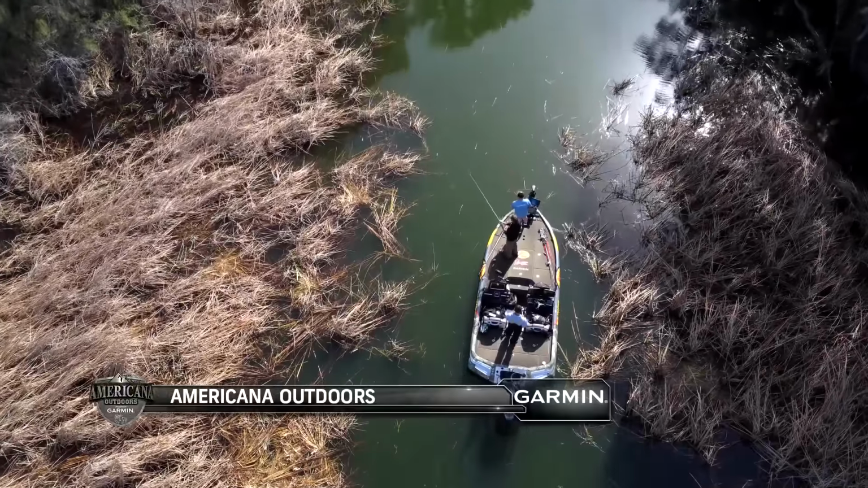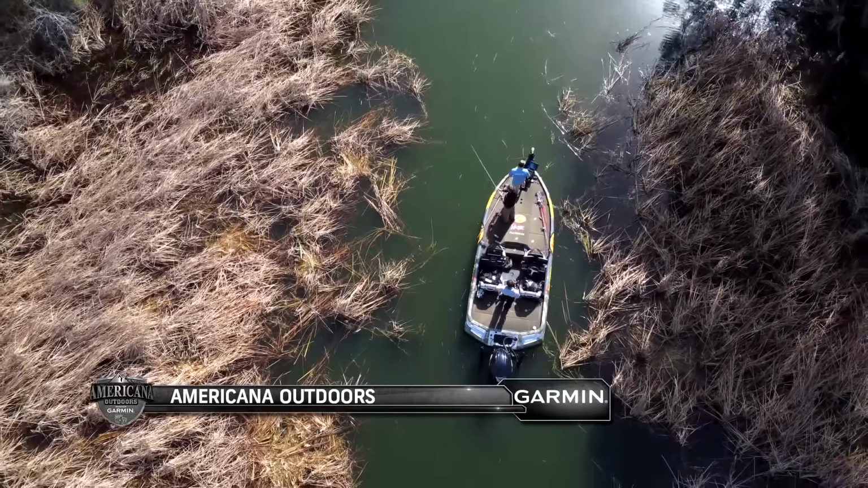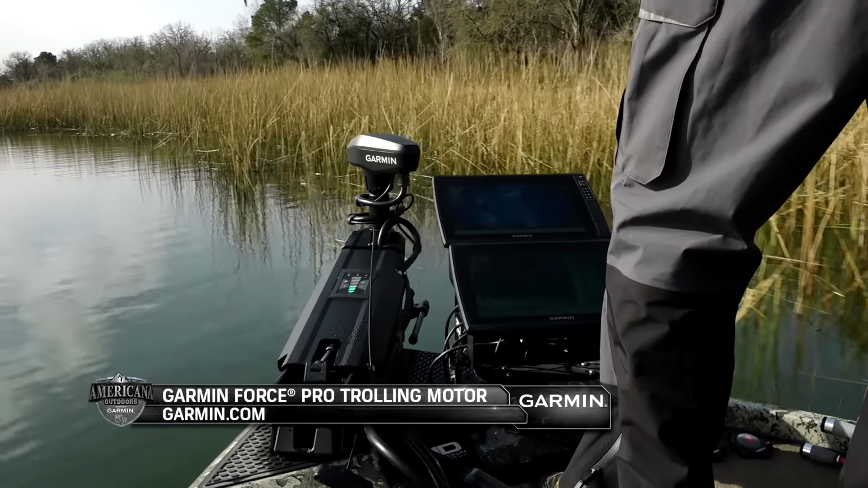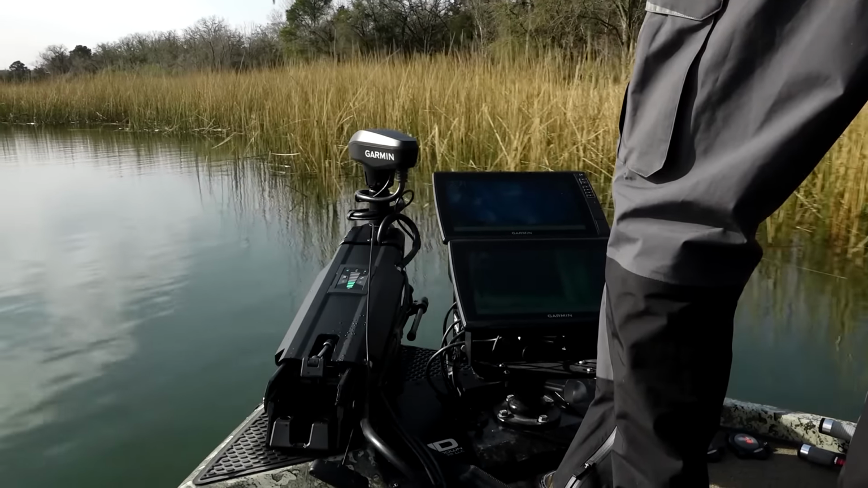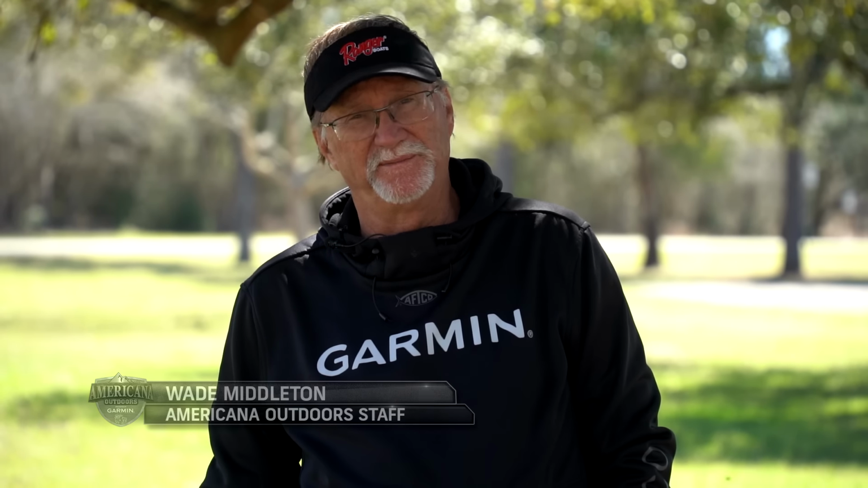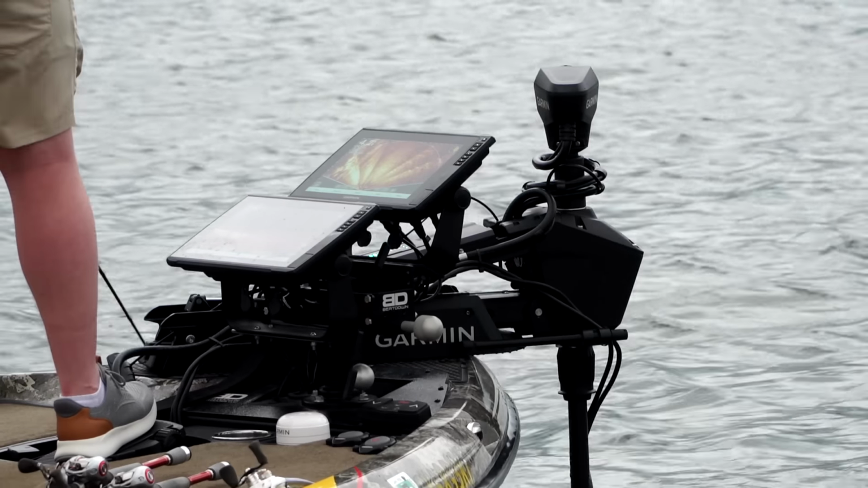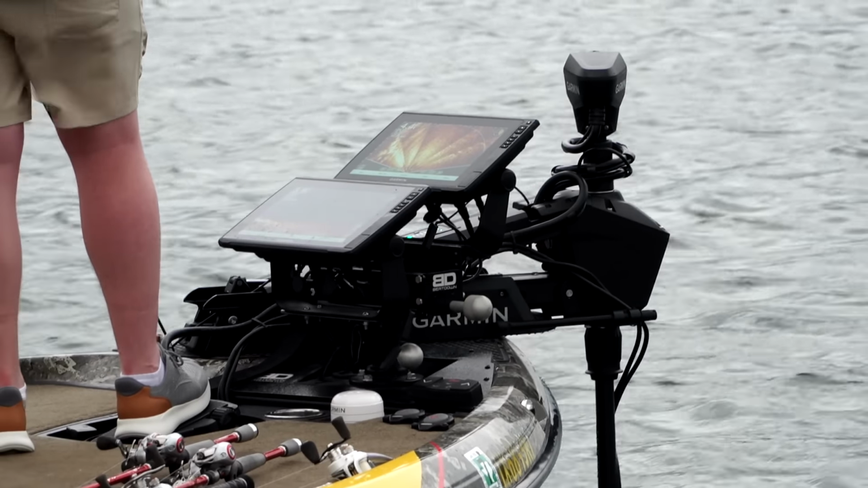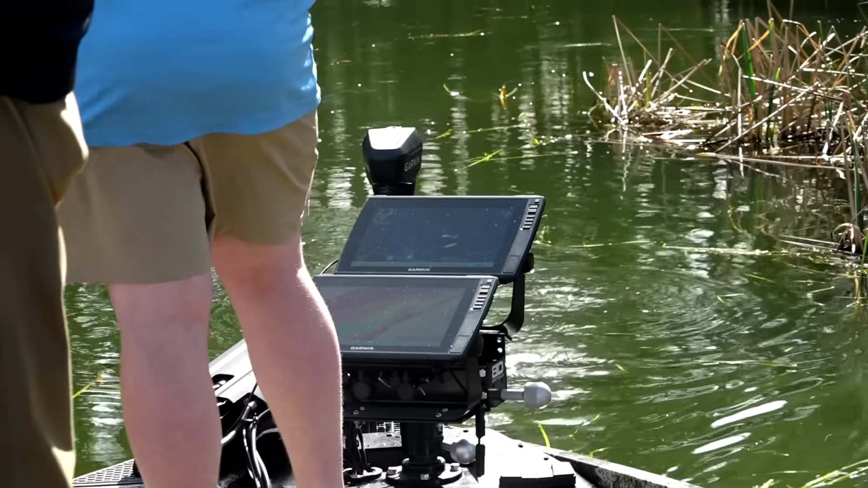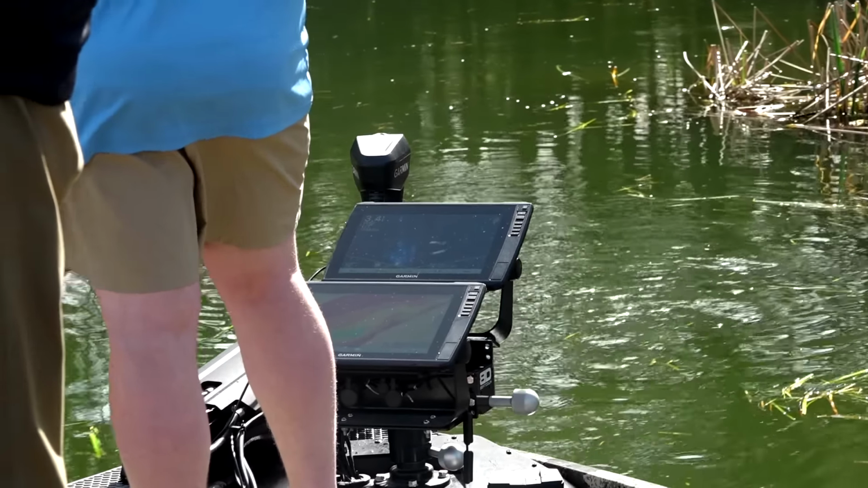When you are looking at equipment to enhance your opportunities, Garmin is legendary. In this case, the new Garmin Force Pro trolling motor has some tremendous upgrades over the original Force. And the original Force was a fantastic motor. I've been running mine for several years with no problem. The new one, though, they've taken the input from pros and guides and engineers, and like every product I've ever been around, they just make them better.